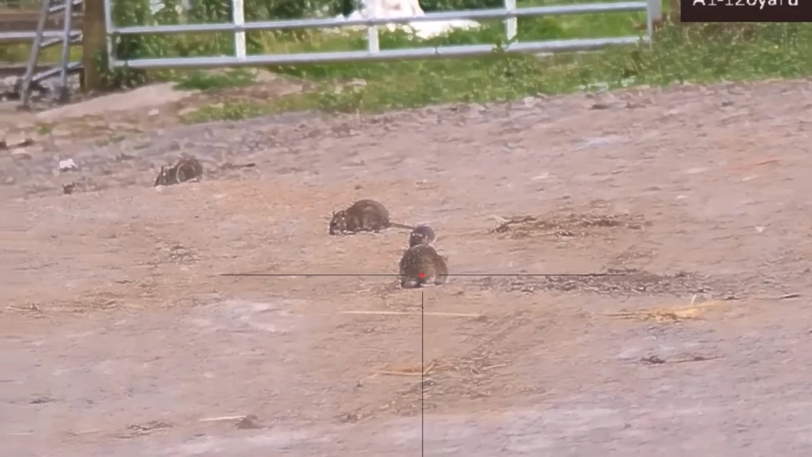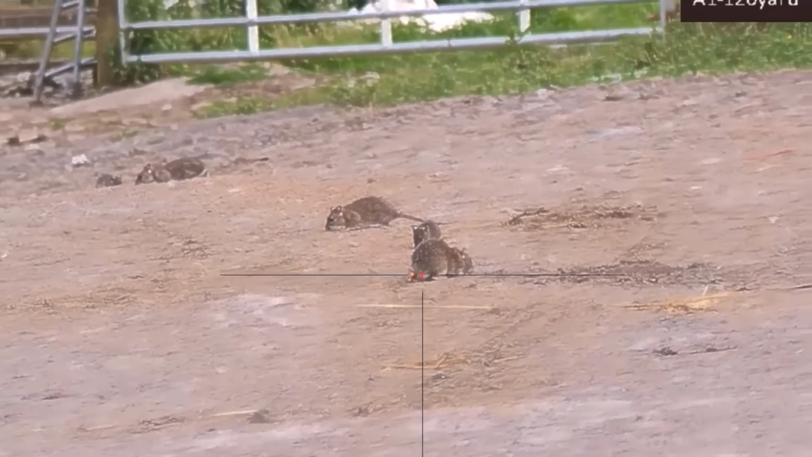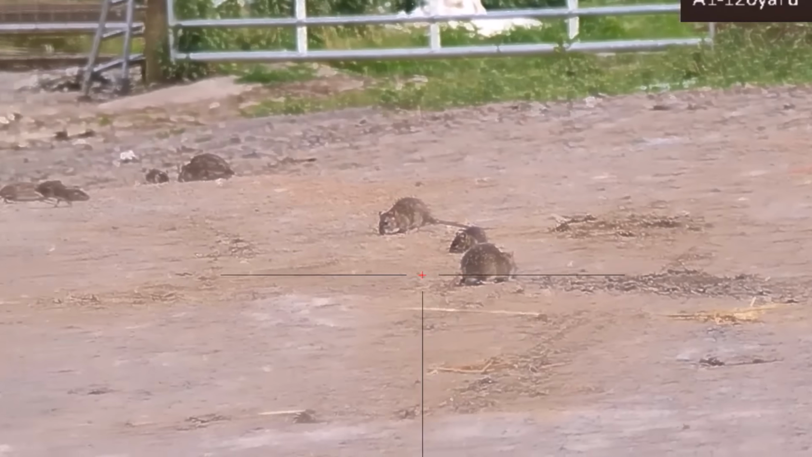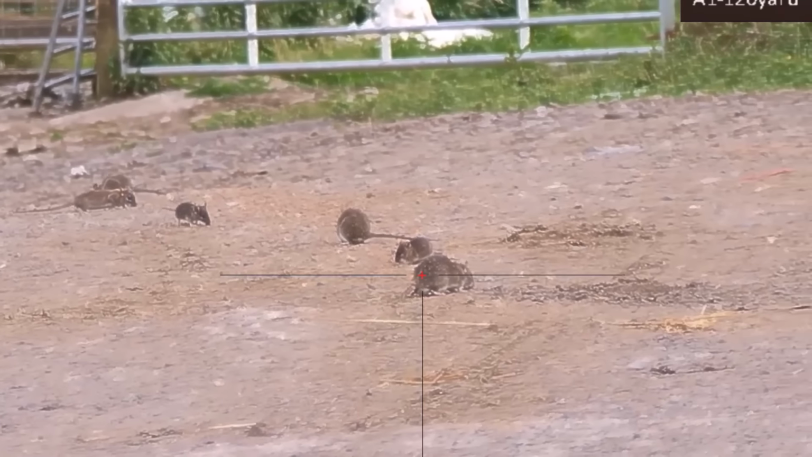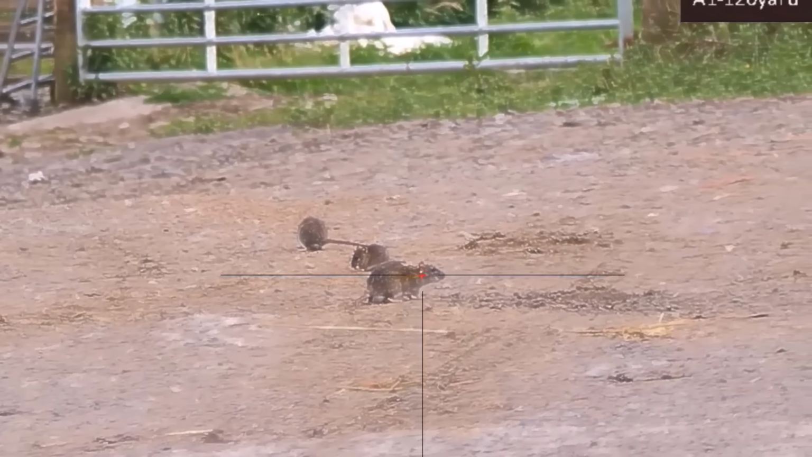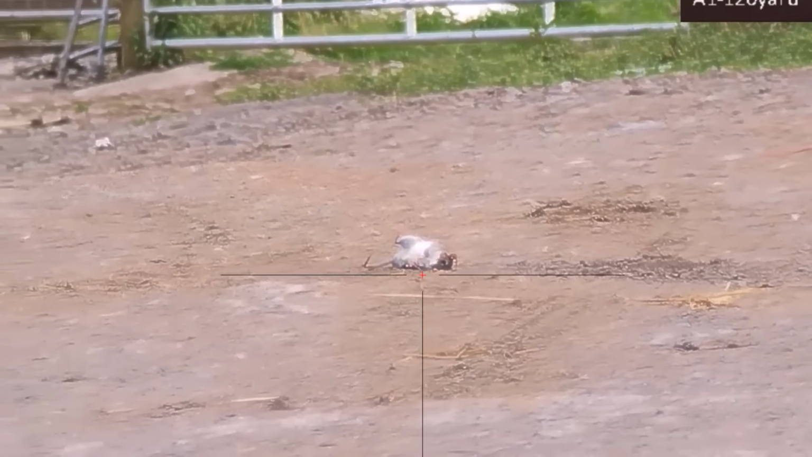When I see all these down this yard, I had to make this shot count. So I had to wait for this big one here to turn side on for a nice clean headshot. Or just do the old squeak, I suppose.